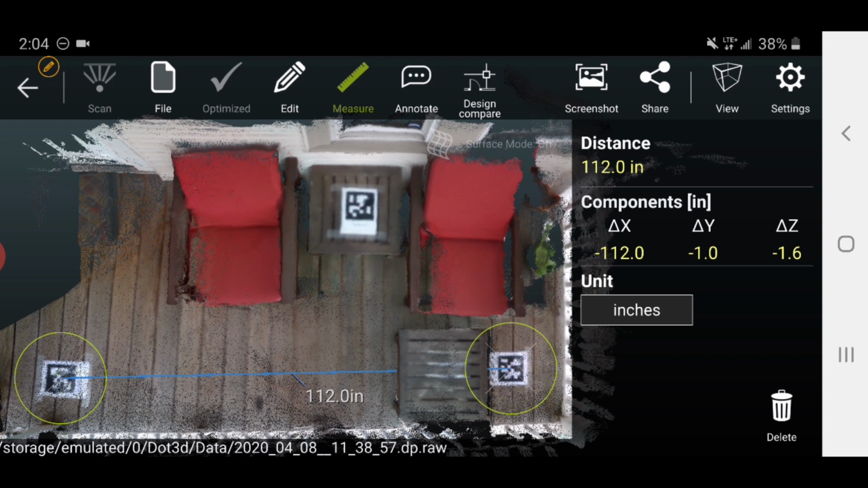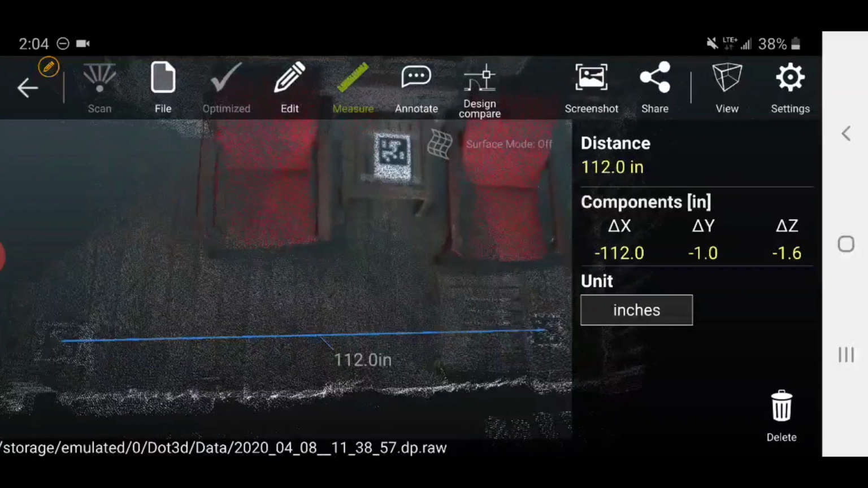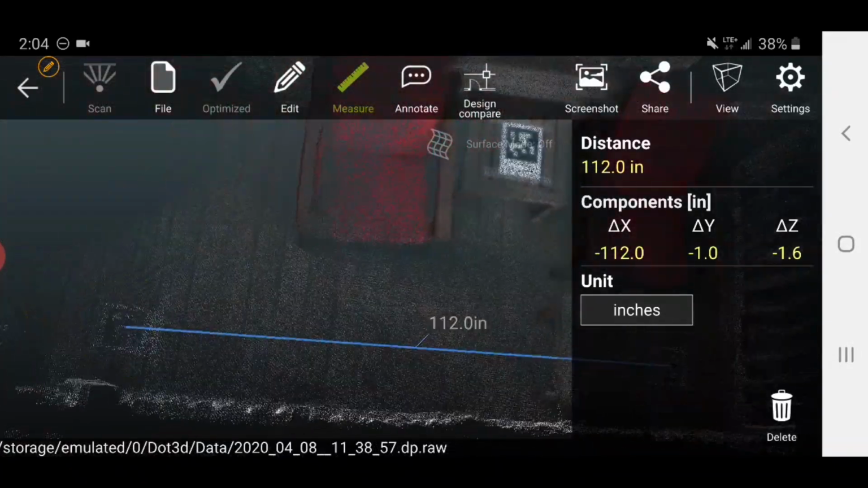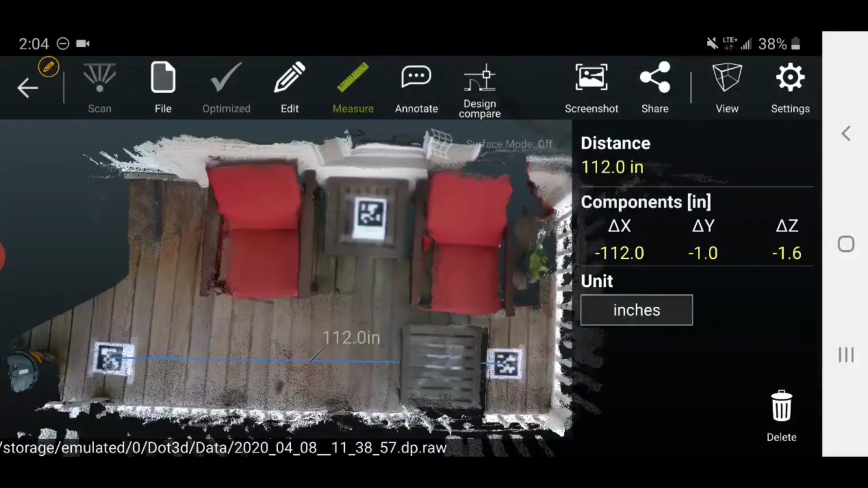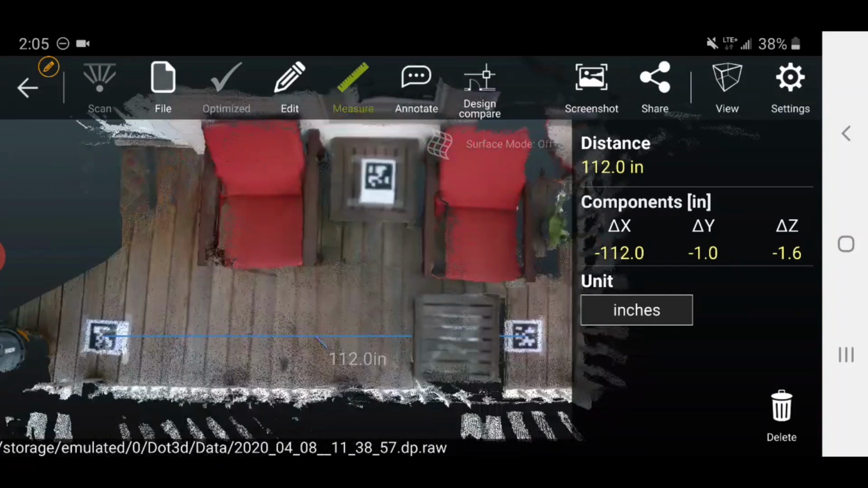So first off, I have my scale bar optimized data set here and just wanted to quickly demonstrate the precise 112-inch measurement that has been referenced between these two AprilTags and is therefore applied to assist in the accuracy of every point in your scan. This is a sample using just a single measurement on the longest length of this particular scan. It's worth noting that if you were scanning a room, you typically would want to have at least 3 scale bar measurements to cover the length, width, and height of your scan.